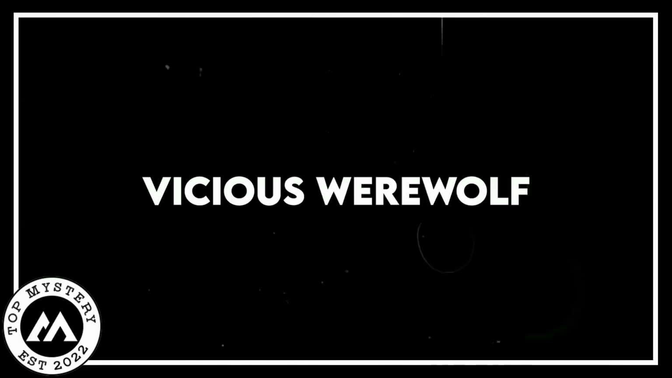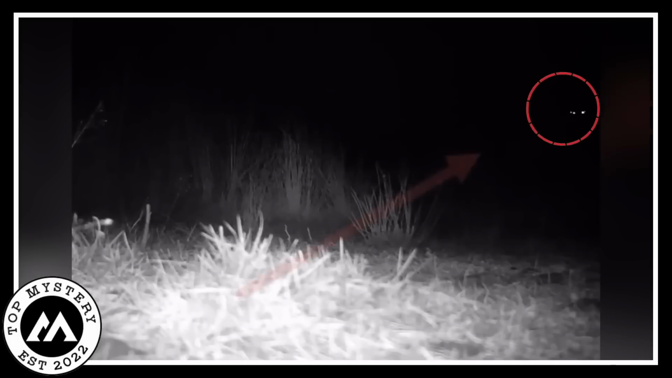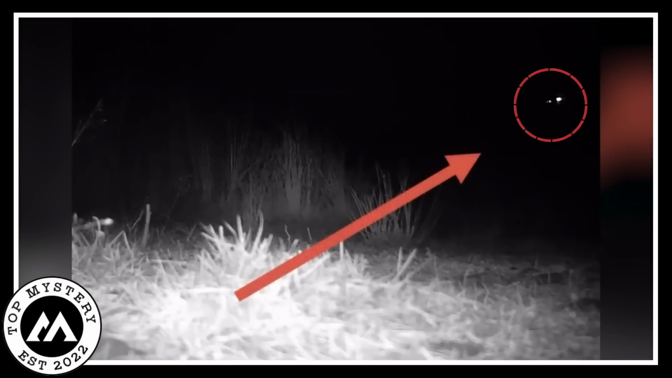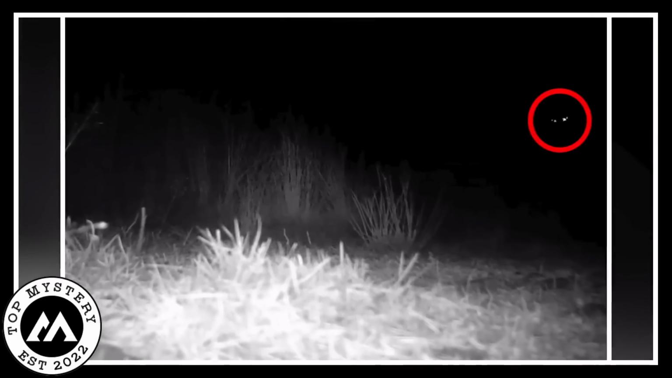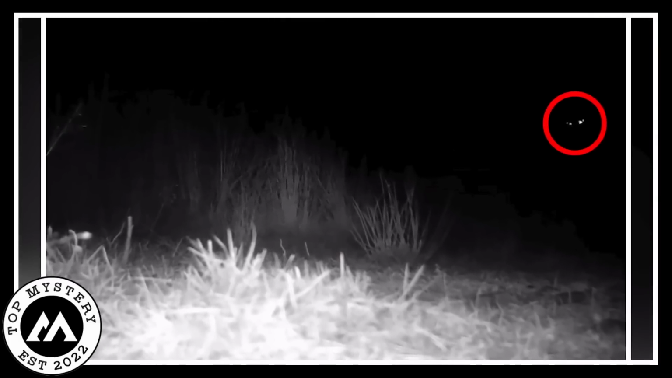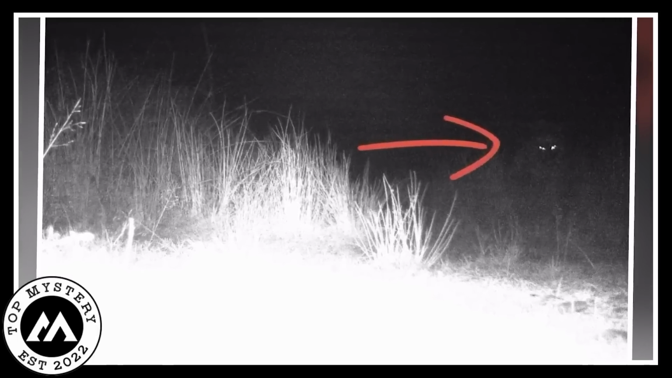Vicious werewolf. A trail cam recording captures a spine-chilling moment of a werewolf lurking behind the bushes. The eerie footage shows the creature's silhouette pacing back and forth before it suddenly stops and looks directly at the camera. Its glowing eyes reflect the light from the camera, and it seems as if the werewolf was aware of its presence being recorded.